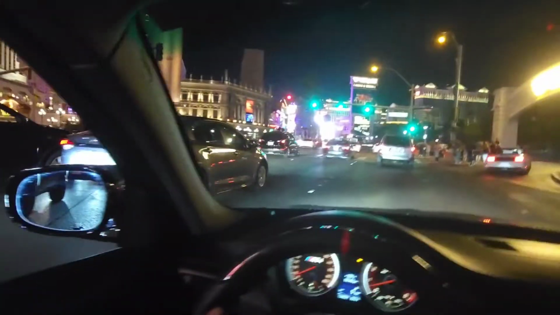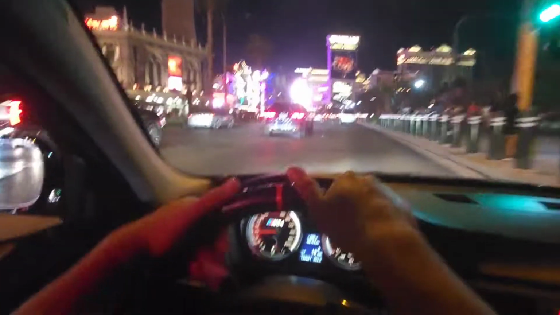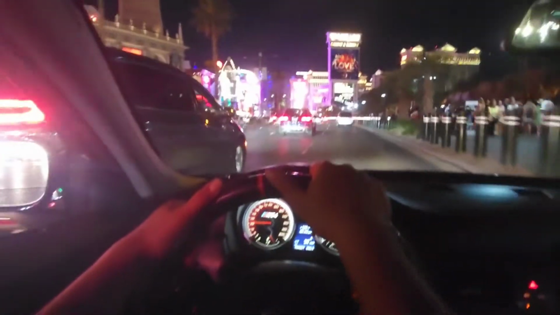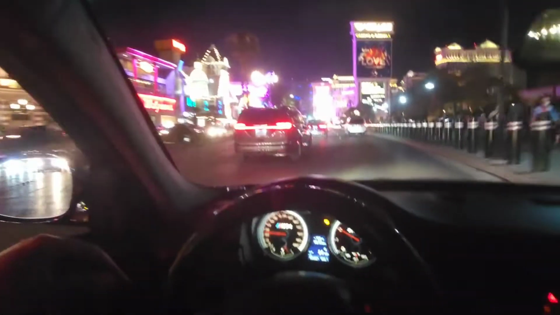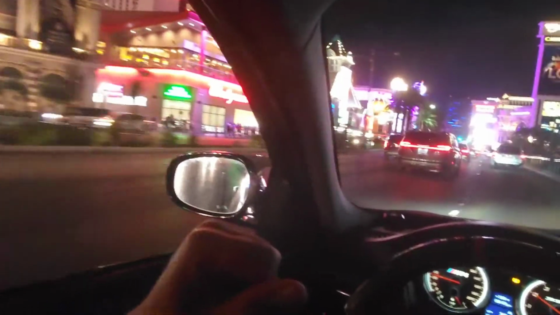This is the section here, if you've ever been to Las Vegas, where all the big casinos are. This one right here is the Venetian Palazzo. That's huge. To the right is the Mirage. Coming up you have Harrah's on the left, Bally's, Cromwell. I think we passed the Paris. Paris is back there.